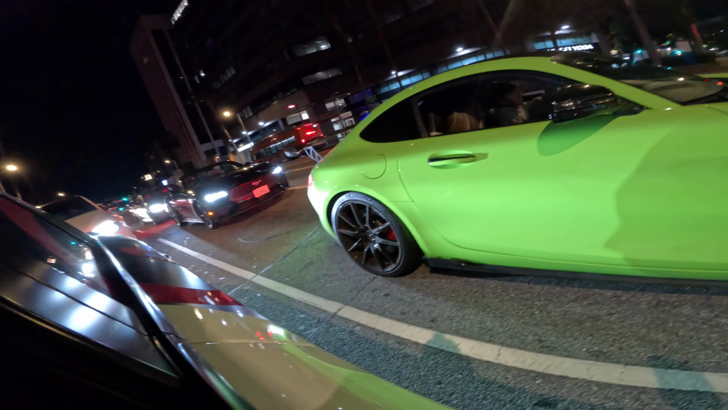All right, boys. As you can see, joining you guys with a little night POV drive. We got the cars, we got the Mercedes, we got the convertible Mustang. I don't know. He said that's a rental.